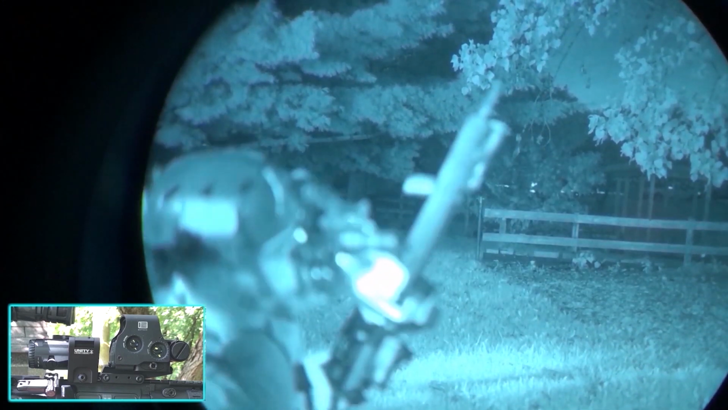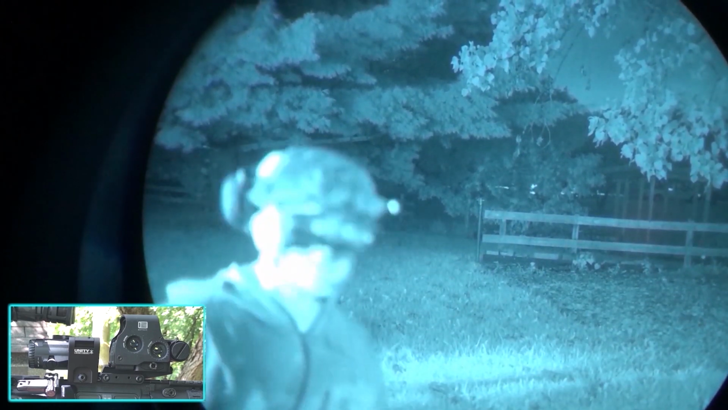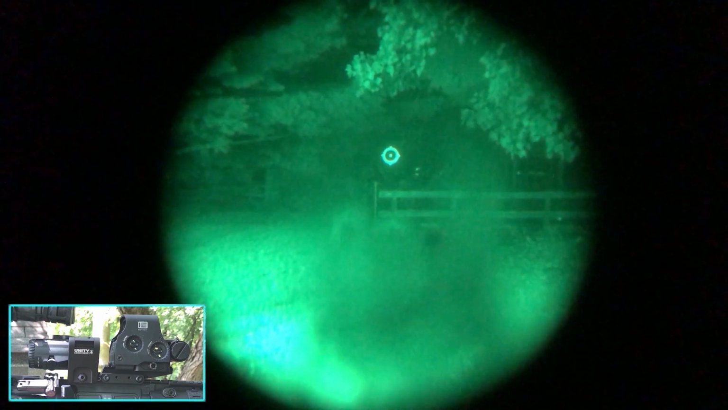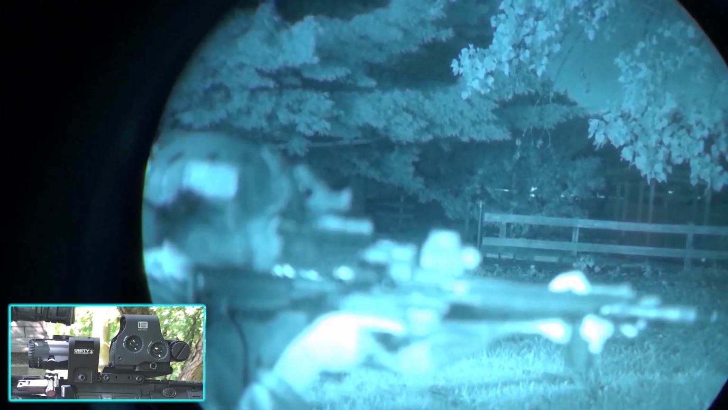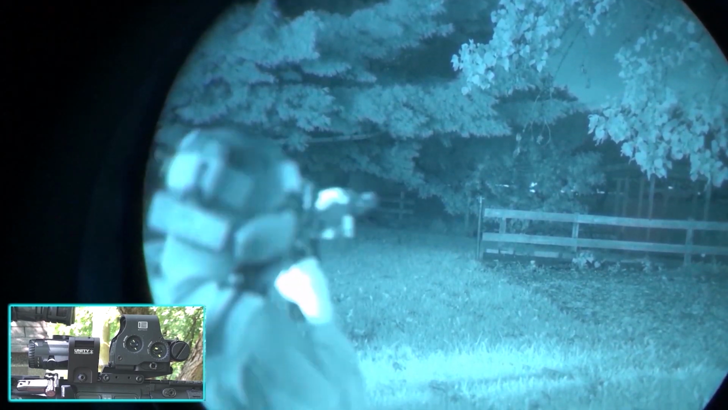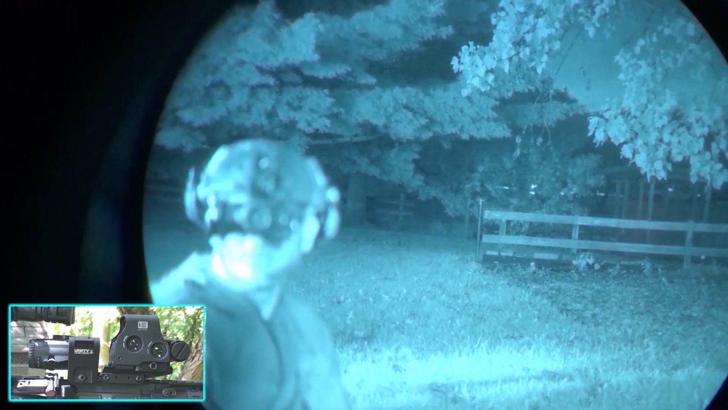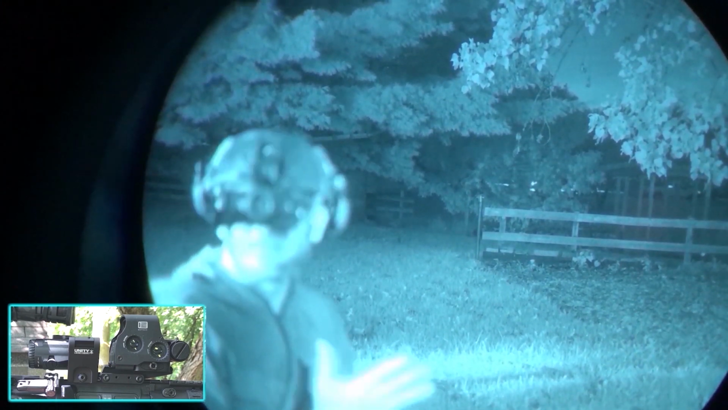Let's try the night vision setting. Ooh, that's bright. Turning it all the way down. I lied, it was already on the night vision setting. So the lowest setting on the regular non-night vision is usable. I can see all my cars, I can see everything. See the fence out back, trees, tree trunk. I can see everything. So on the night vision mode, you can actually go all the way out and bottom down, you can't even see the reticle.